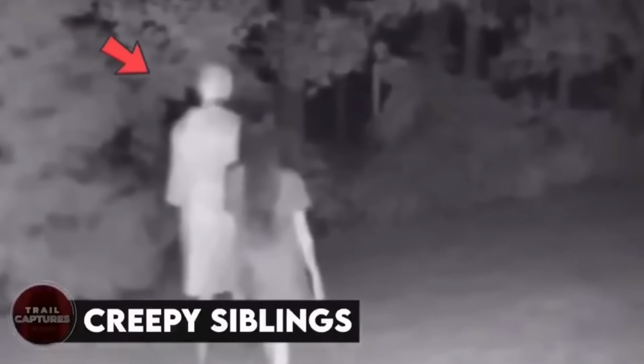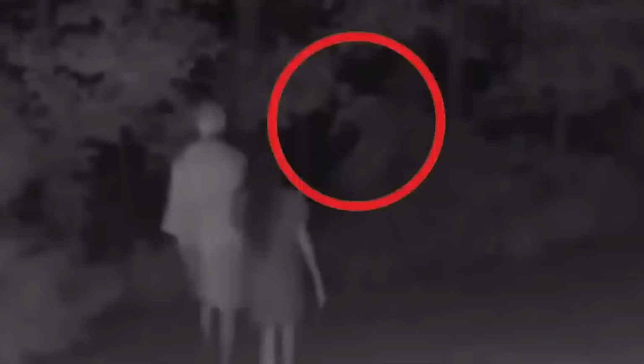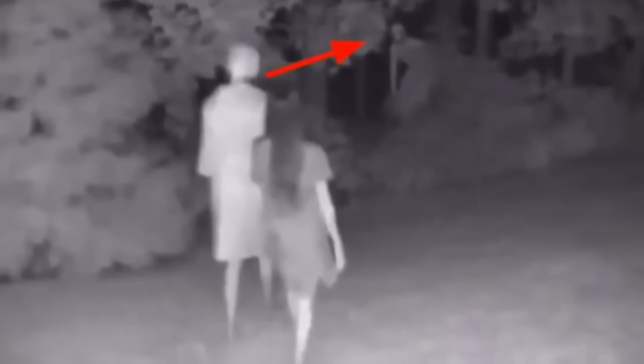Creepy siblings. At first we see two little kids going somewhere. The fact that it was recorded on a trail cam at a very late hour is in itself pretty creepy. Then we see a weird creature behind the bushes signaling for them to come near. Who were those two kids? Where did they come from? And why did they go near that thing? These are some of the questions everyone asked after watching the clip, but no one provided any answers.